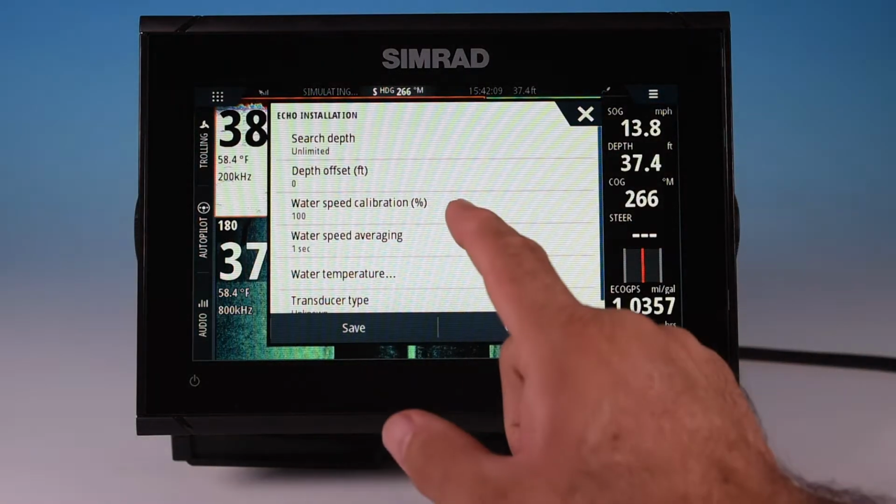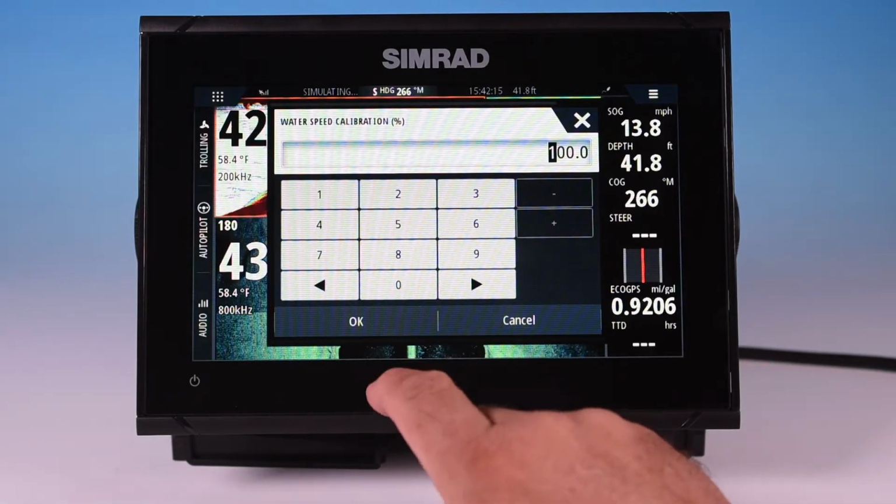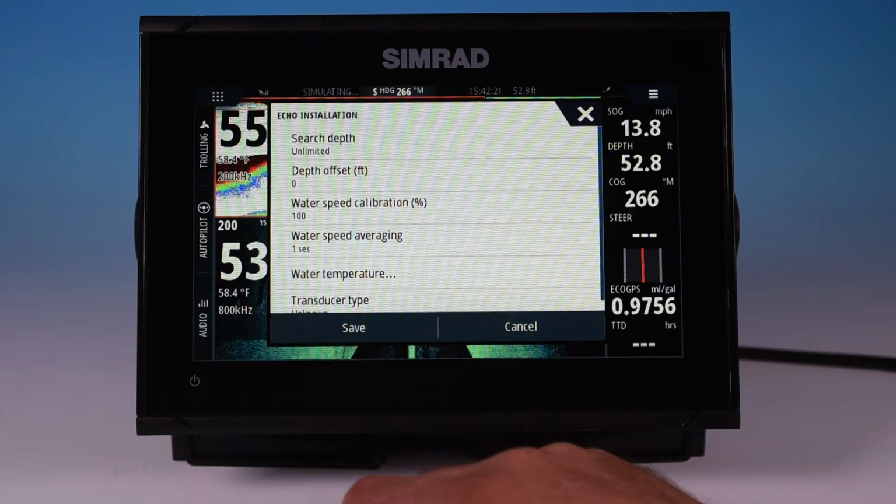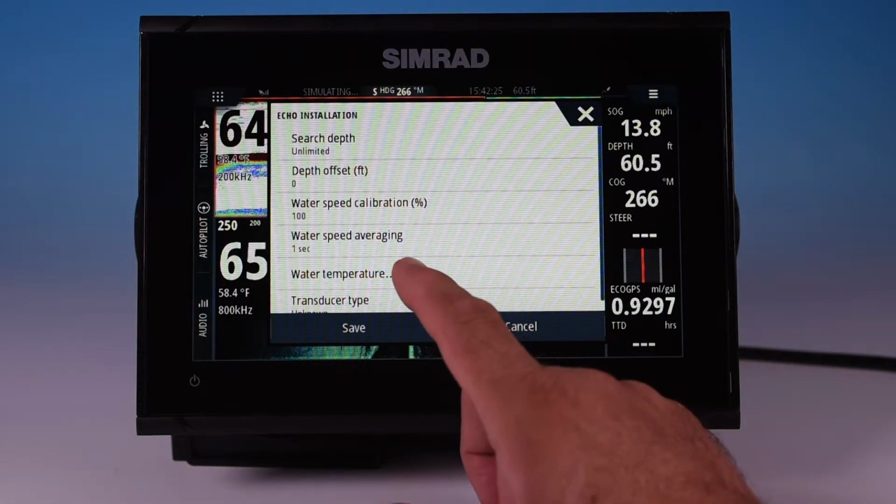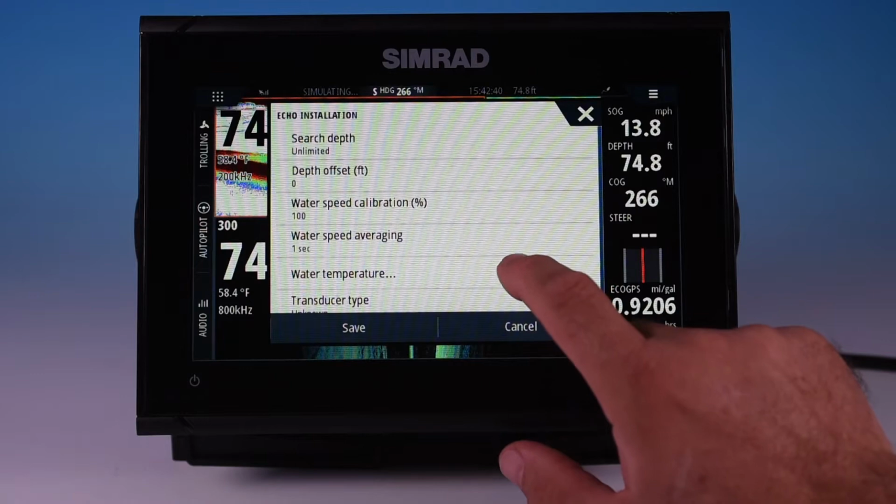Water speed calibration. Percentage, you want it at 100%. Again, you can adjust up or down if you want to. Water speed averaging, 1 second. Now it's taking your speed through the water, and it's going to take the average every second, adjust it, and make it an average speed. So it's the most sensitive and most accurate.